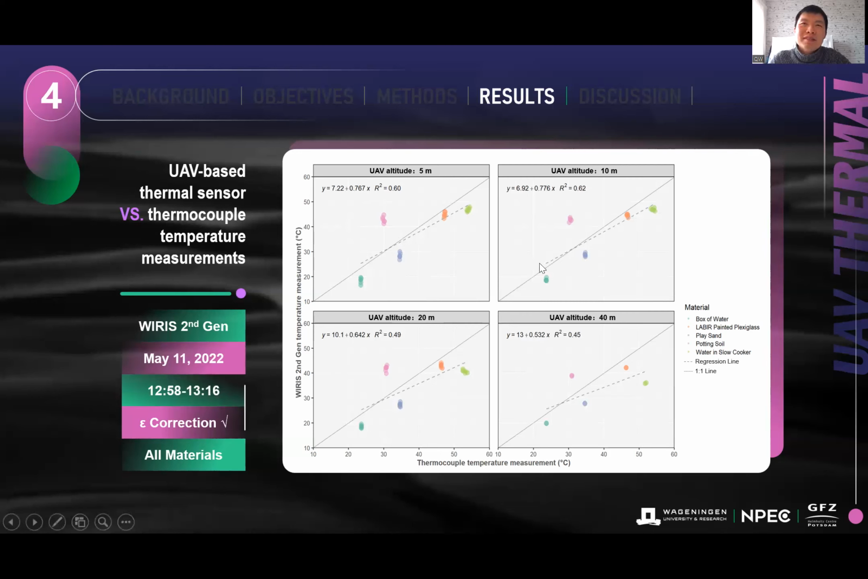The intercept on the y-axis also refers to the difference from the actual 1-to-1 line, which means if it's closer to the 1-to-1 line, then the temperature measurement accuracy is higher.